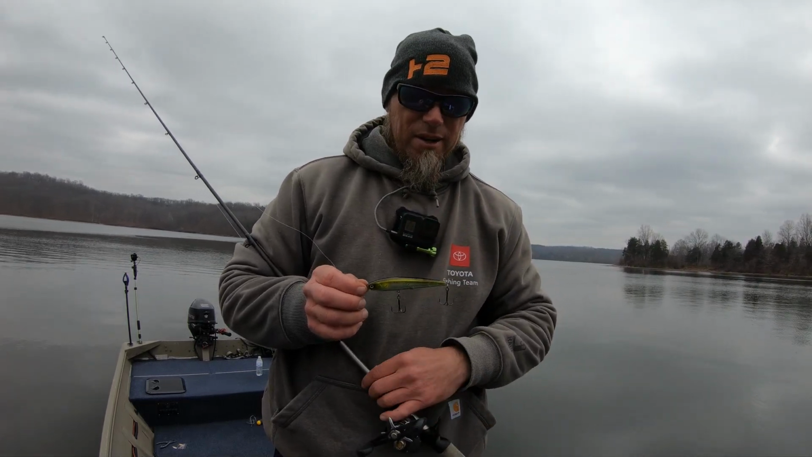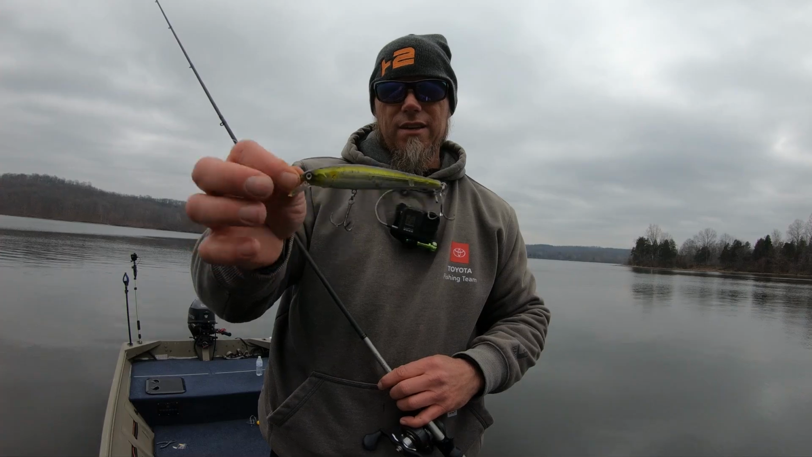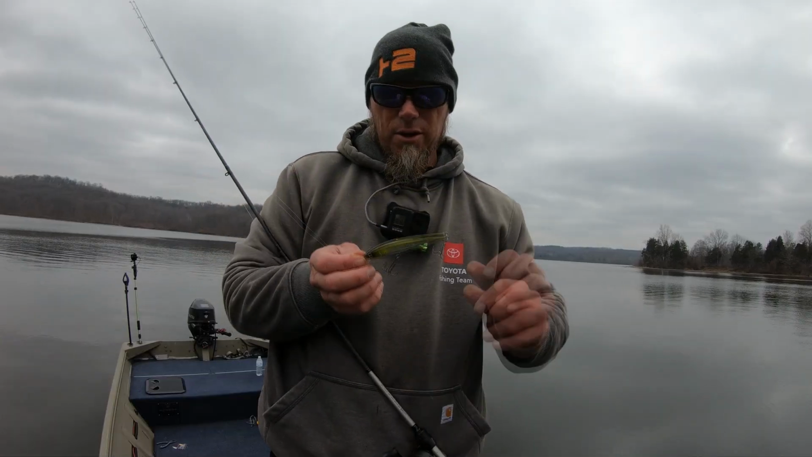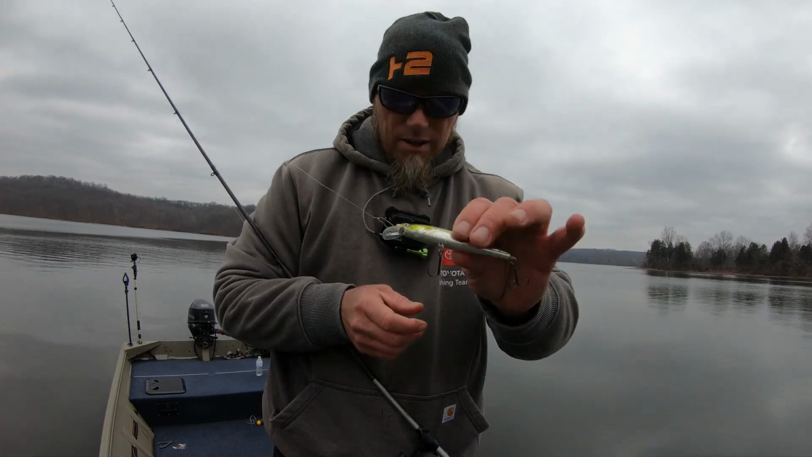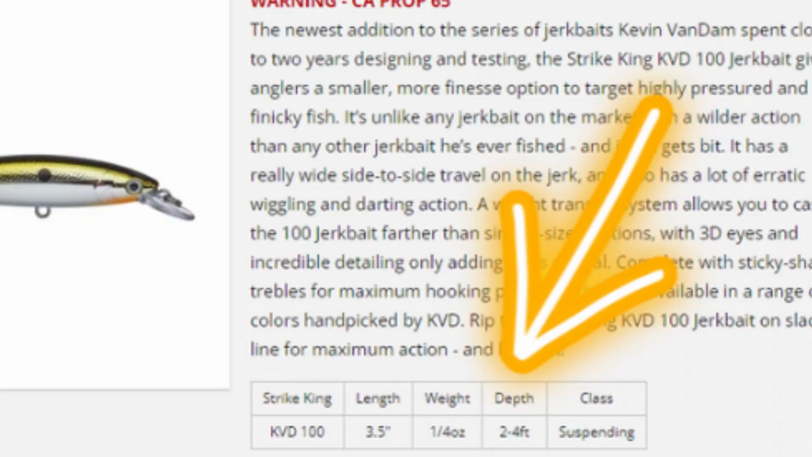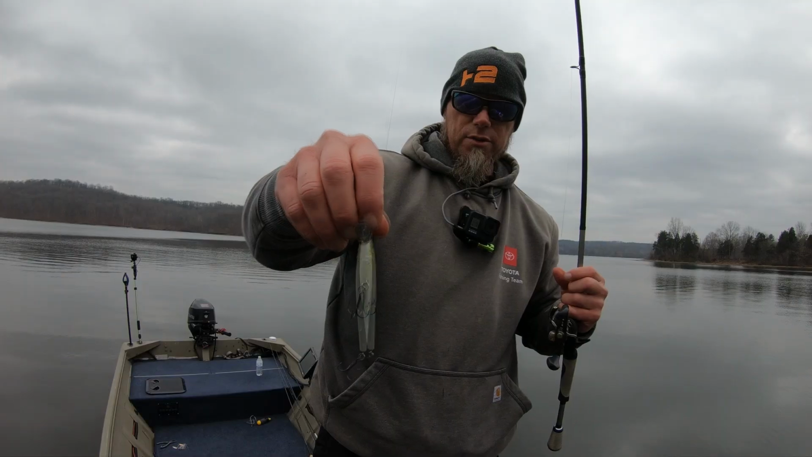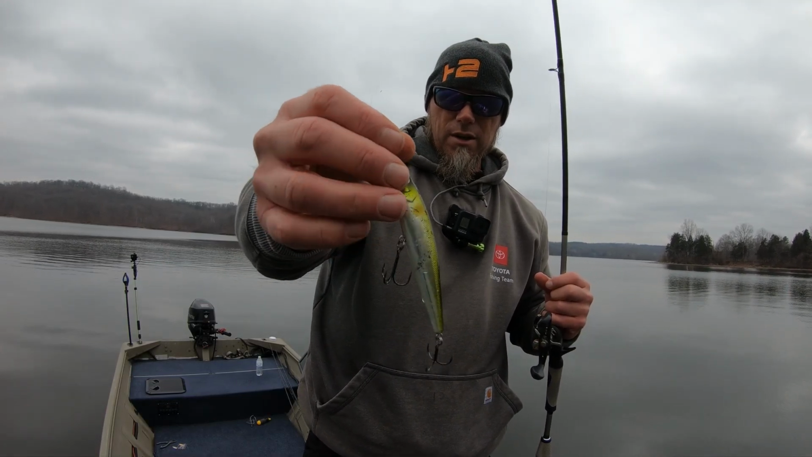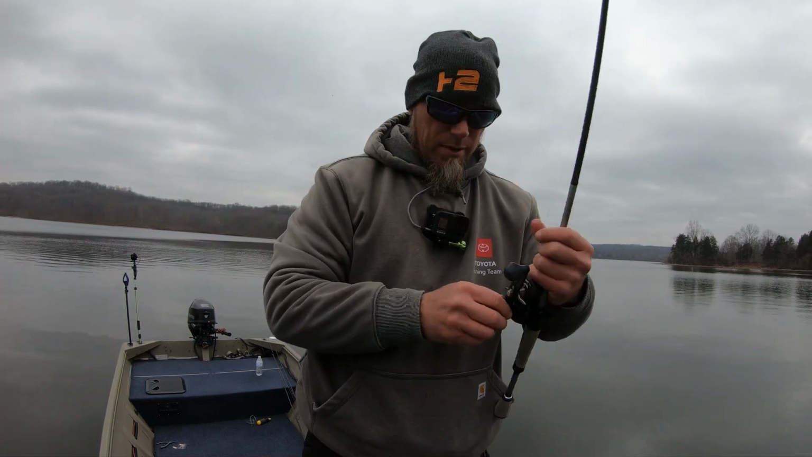But next we've got, this is a Strike King 2-hook model. I believe this is the 200 series. A little bit shallower jerkbait, I think, so we're going to see how much shallower it is. This is something I throw around shallow grass a lot. It's a good color, too. Kind of gold, the black back, the little chartreuse dot on there, chrome belly.